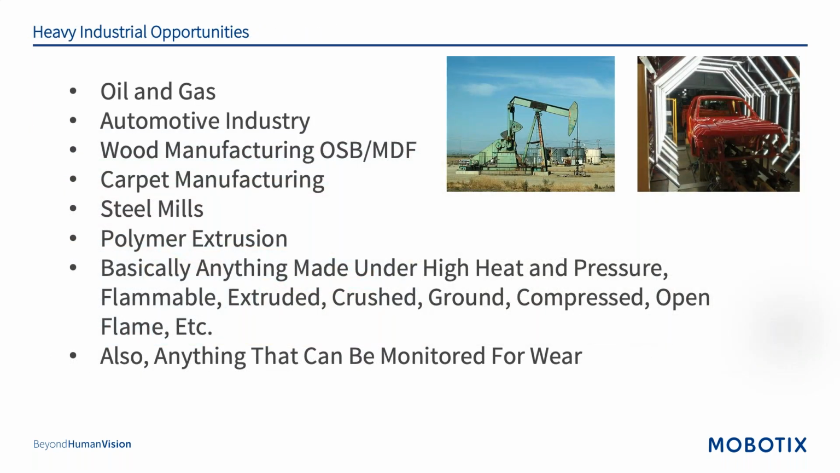So jumping into the meat of what I wanted to share today is opportunities in heavy industrial. Even through COVID, I have seen a steady increase in interest in business across the verticals that I have listed here. It's not limited to the verticals I have listed here, but this is what I wanted to highlight today. Sure, there was a small hiccup during COVID, just as everybody felt, but these are all industries that powered through COVID because they had to.